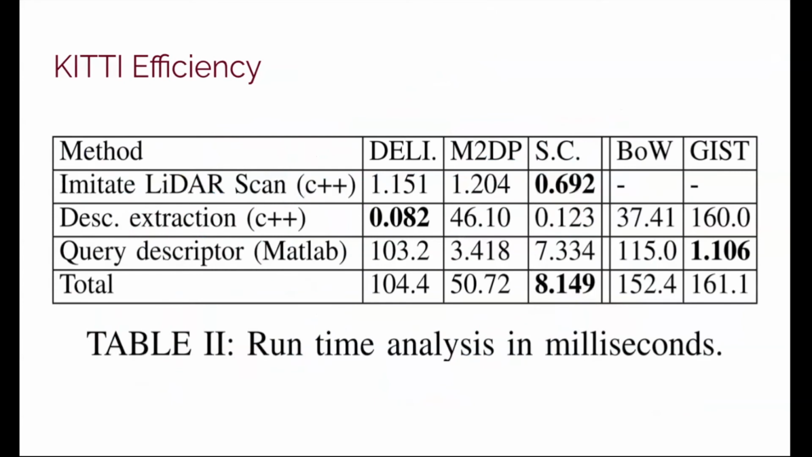One major benefit of using a global descriptor is high computational efficiency. We can see that the adapted scan context runs much faster than the conventional approaches. It can even run in real time.